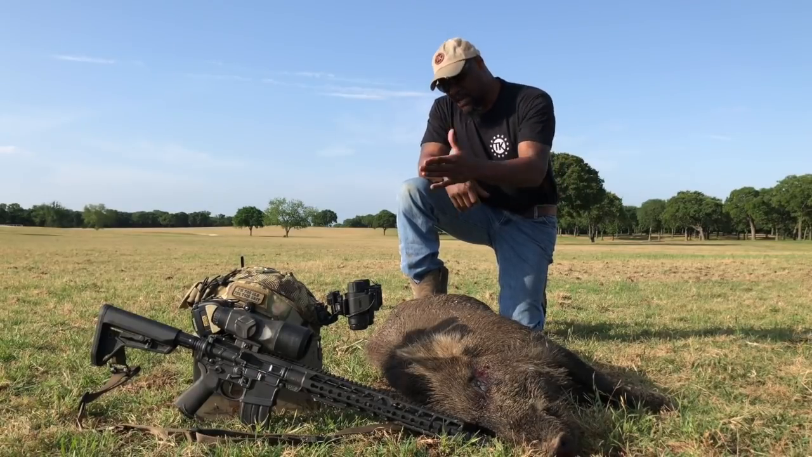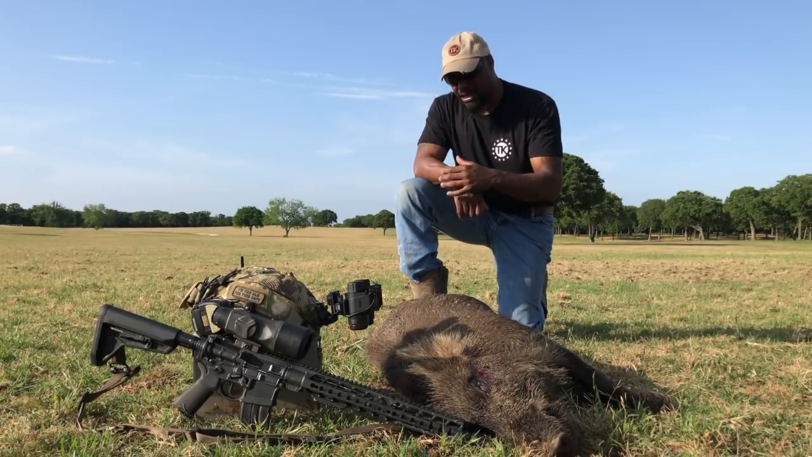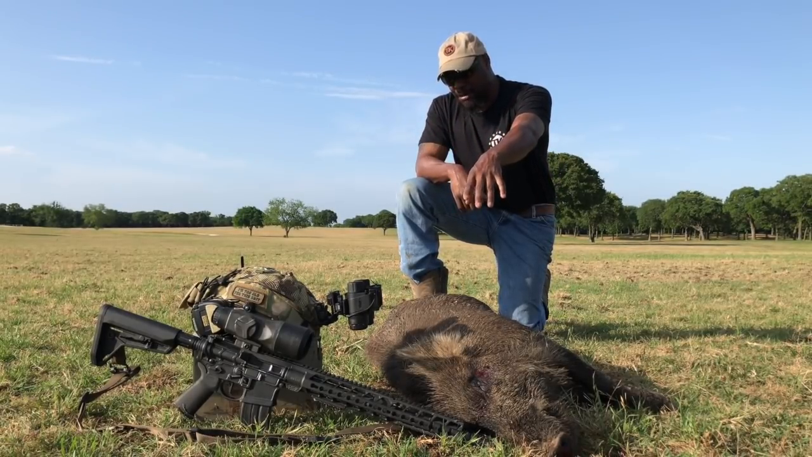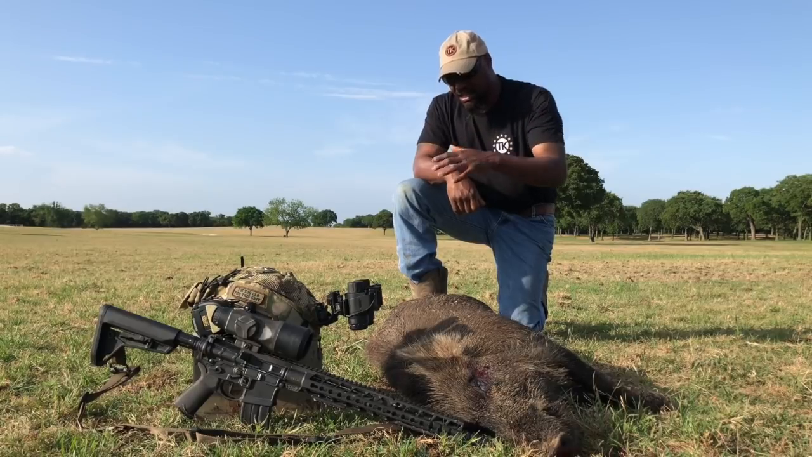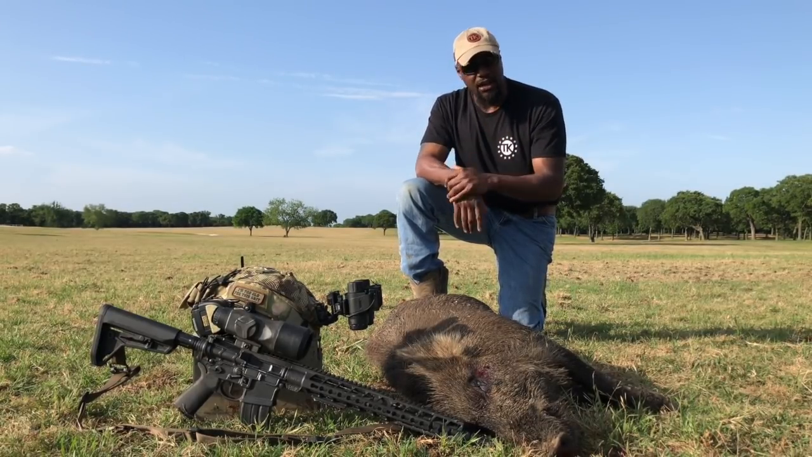But anyways, out here with the dual eye rays on my helmet, that helped out a bunch spotting this pig. Got the Halo LR50 on my PWS 762x39, that's a 16-inch barrel, and I'm shooting Tula 125 grain hollow points.